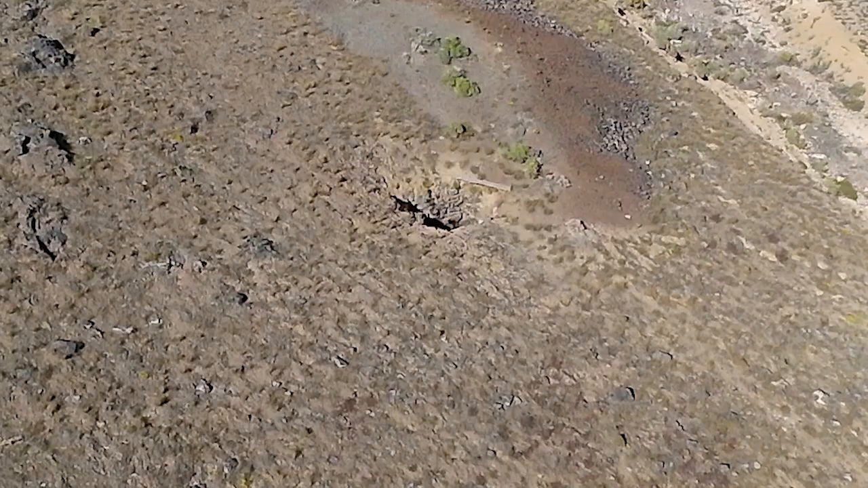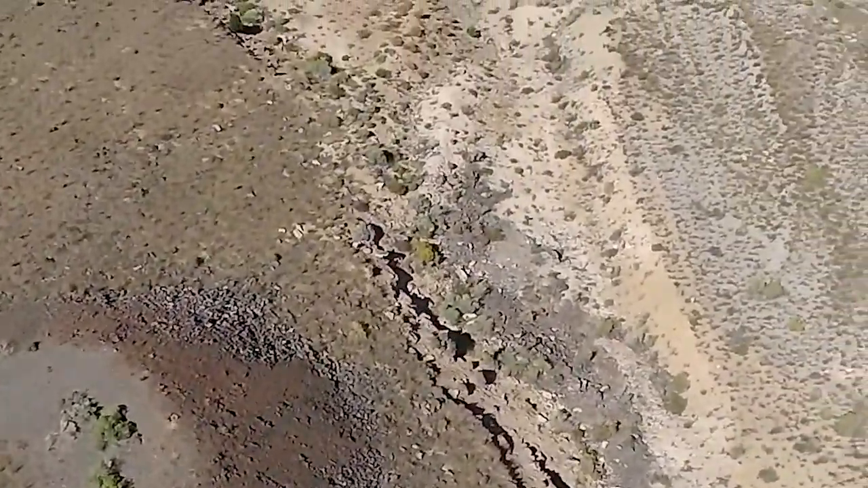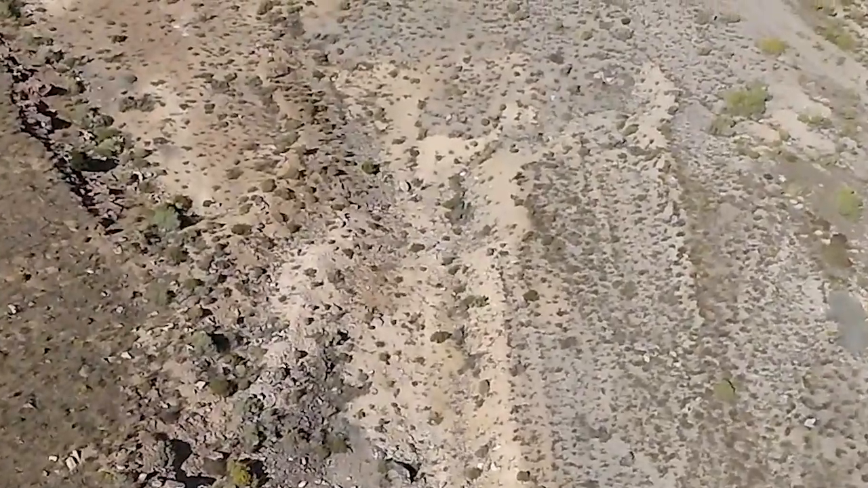We were able to use the drone in the field, and we were actually able to discover some old Spanish mines with the drone. These mines are not on any map, they're not in any database, they're not in any claim record, and so it's very interesting to be able to find these type of things and overlay it with other research that we have.